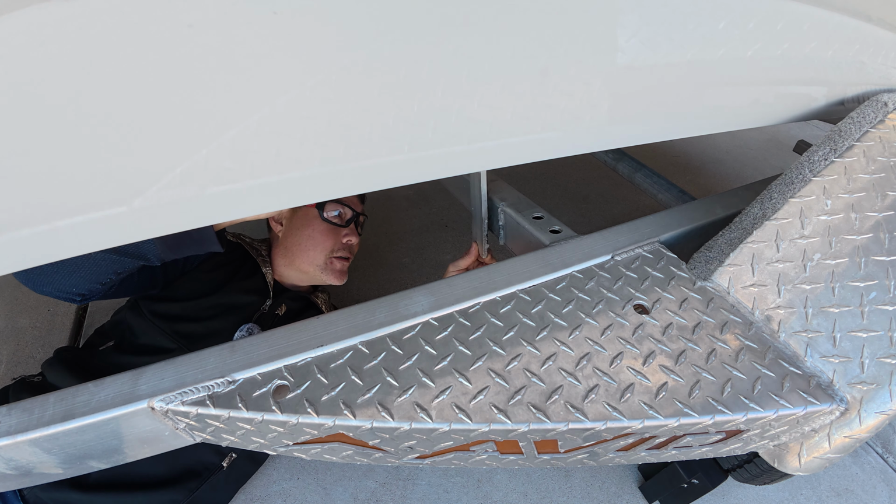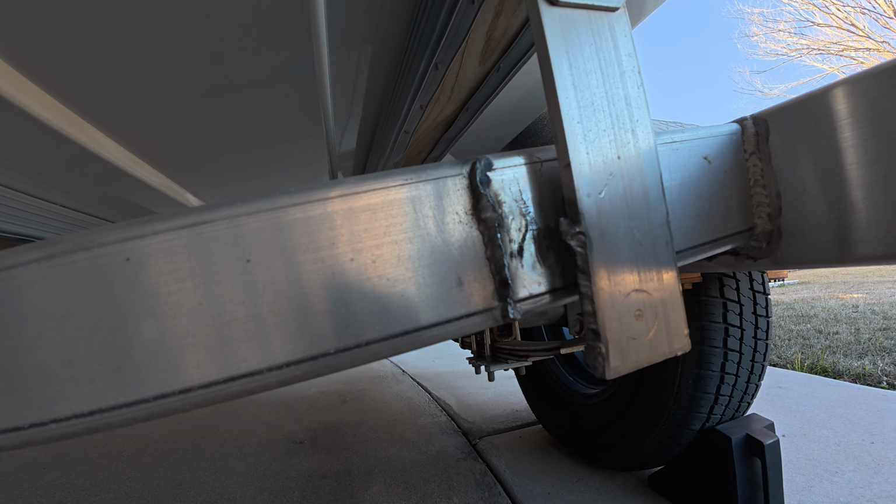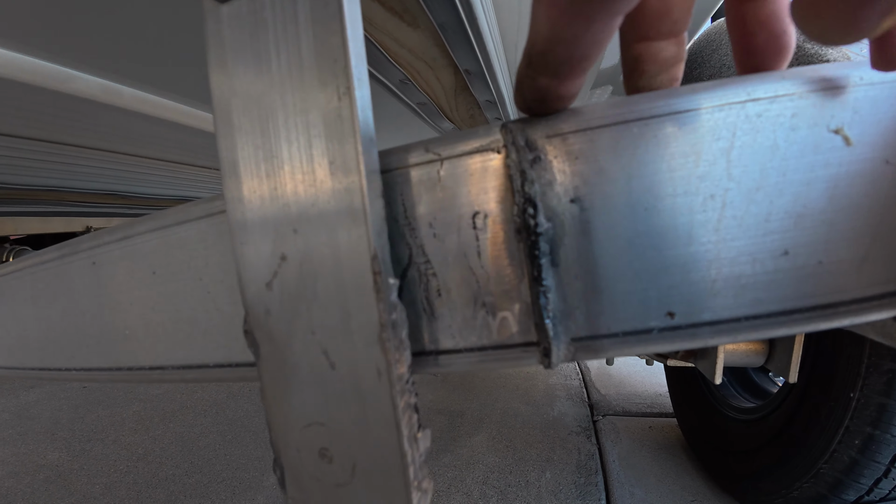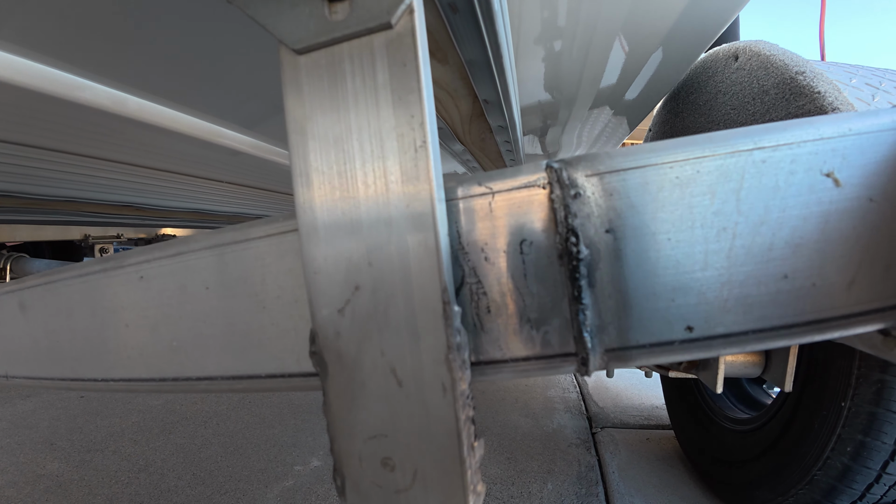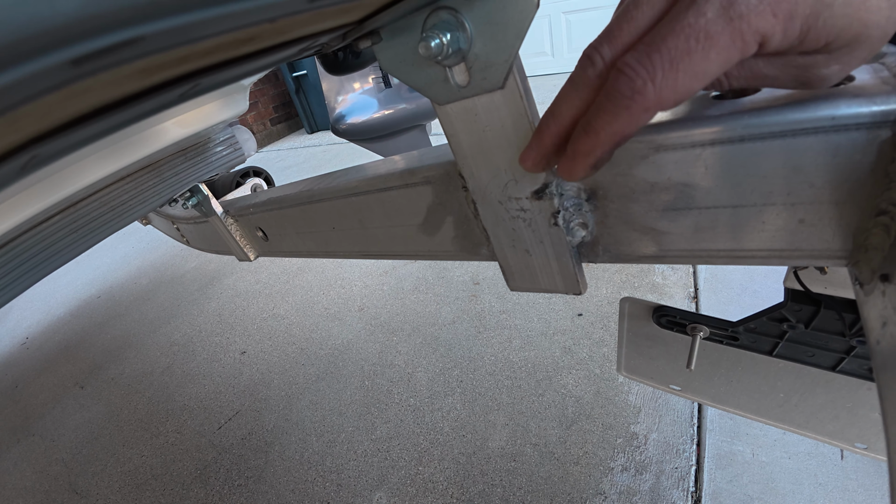I'm pretty sure I towed it home like this. There's a better angle of it. You can see it just ripped right off the welds, kind of like a tear. I think it tore from the top and then worked its way down. And this is the second bracket I've had break off. This is the first bracket that broke off.